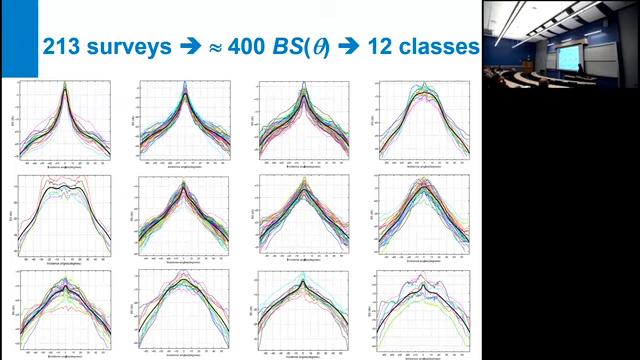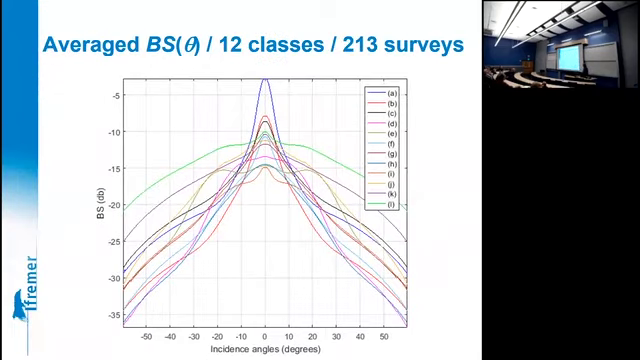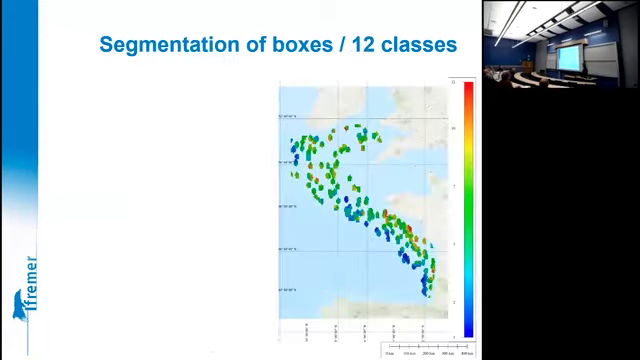And we get with this about 400 angular curves that we then classify into 12 classes. This is arbitrary. Could have been less or more, but it sounded like a good number. These are the average responses corresponding to these 12 classes.